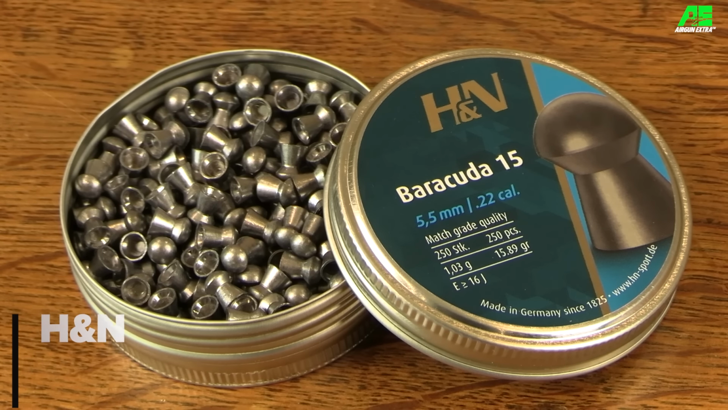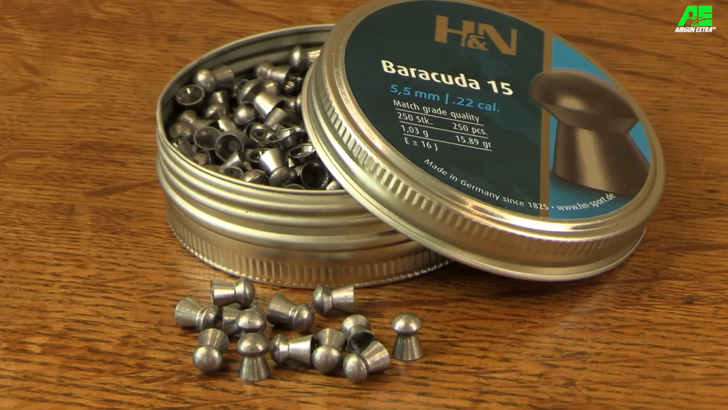So the domed pellet is the H&N Baracuda 15. Now it weighs 15.89 grains in .22 calibre. The ones I've been using are 5.52mm head size, and the Huntsman gets on very well with them. So it's a very consistently produced pellet, clean, tidy looking ammo, and they have a recommended retail price of £7.95 for a tin of 250.